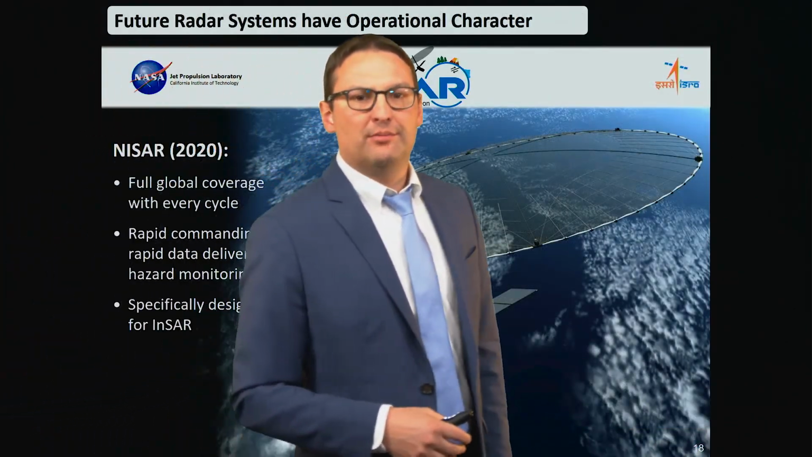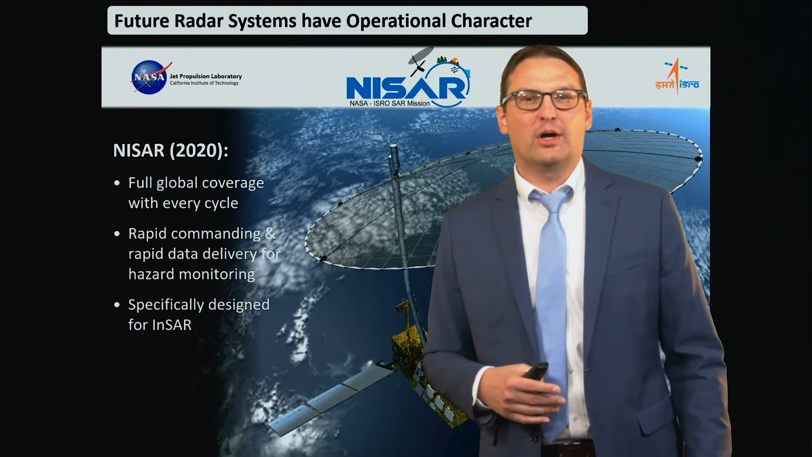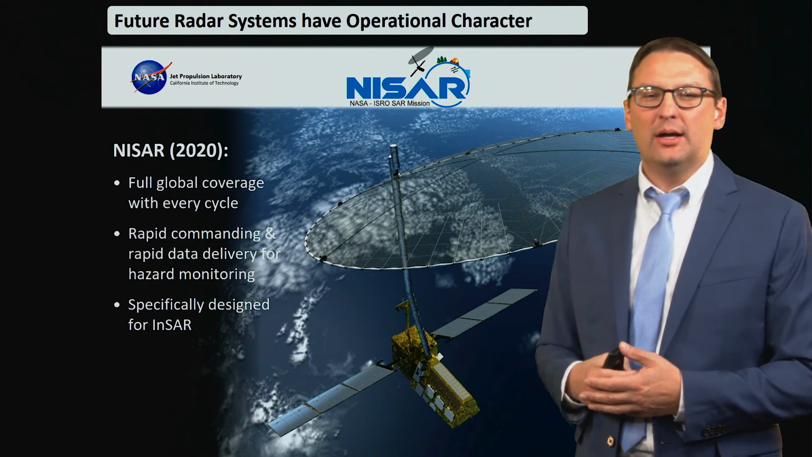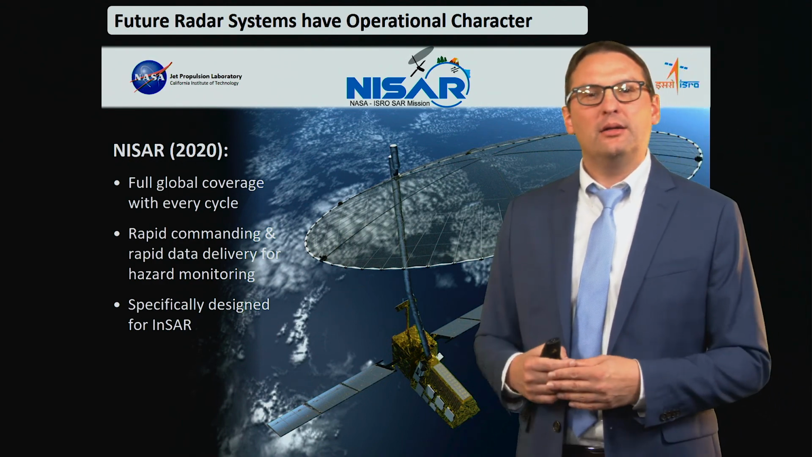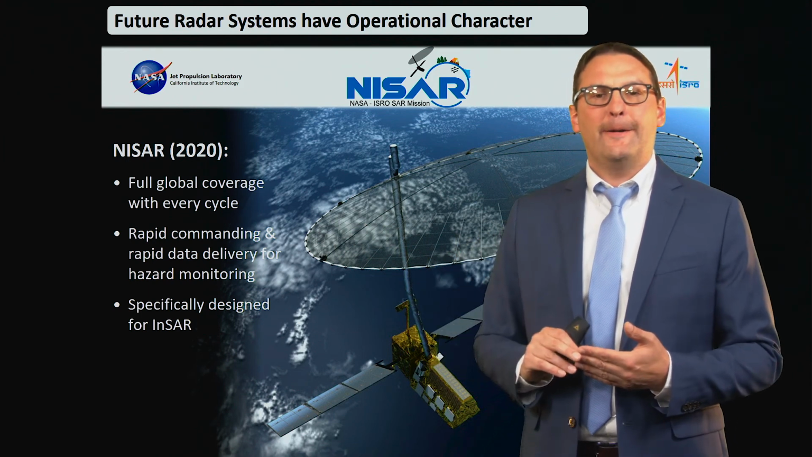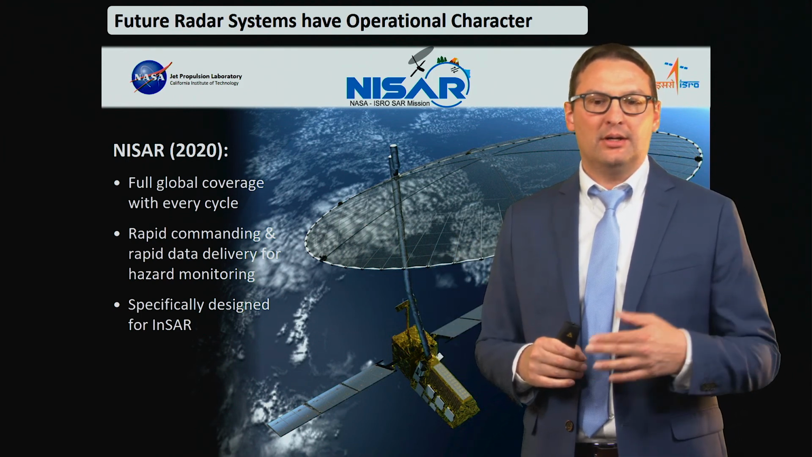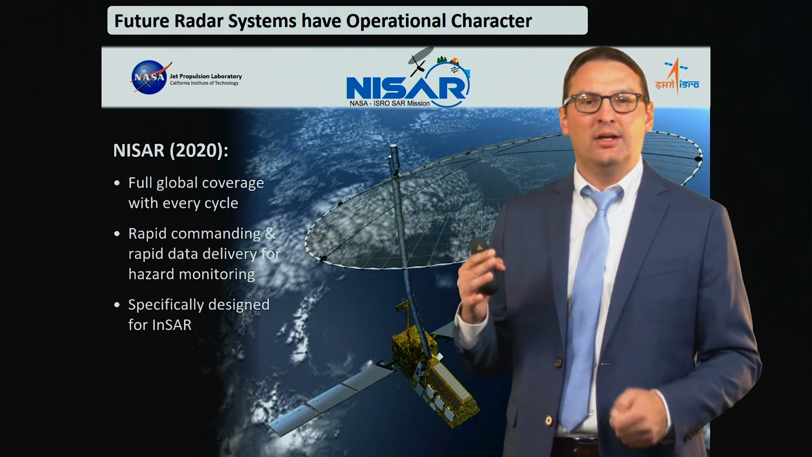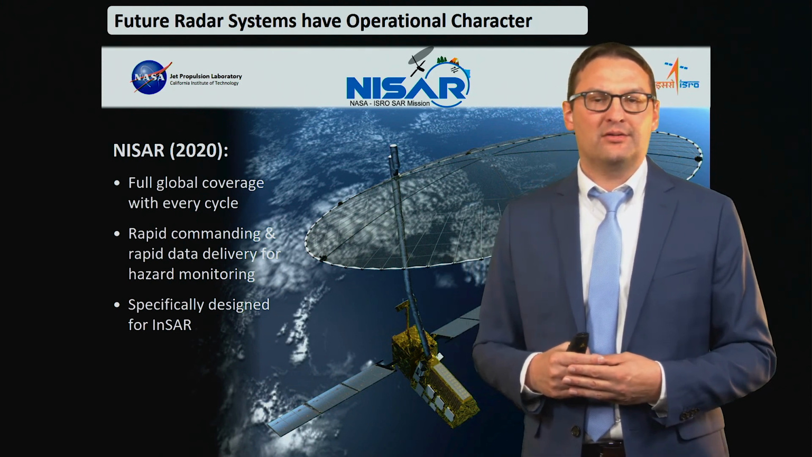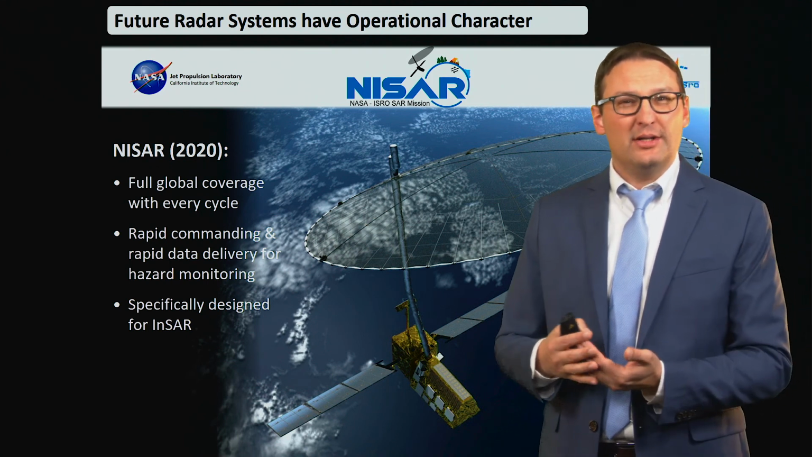A future system that, in addition to SAOCOM, is going to be very useful for you for this work is NISAR. NISAR is the future American SAR mission. NISAR stands for NASA ISRO SAR, and therefore it's a collaboration between NASA and the Indian Space Agency in this case. Similar to Sentinel-1, it was built for InSAR.